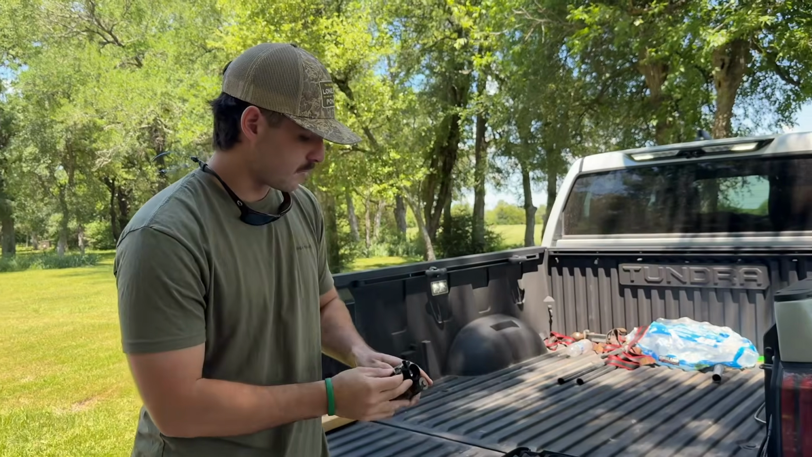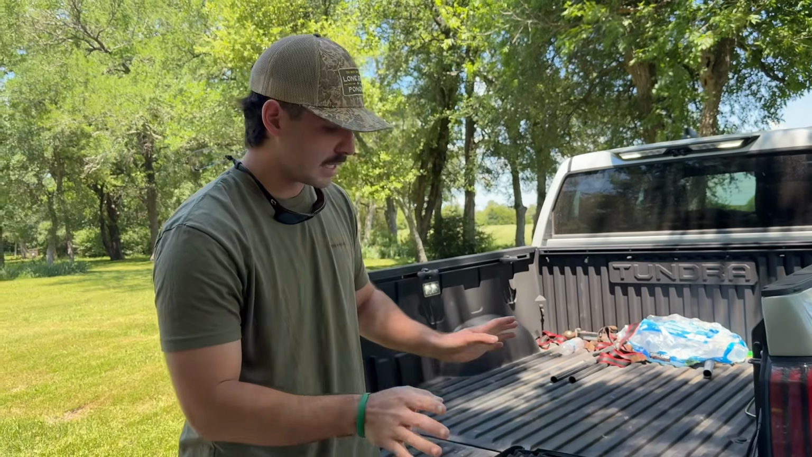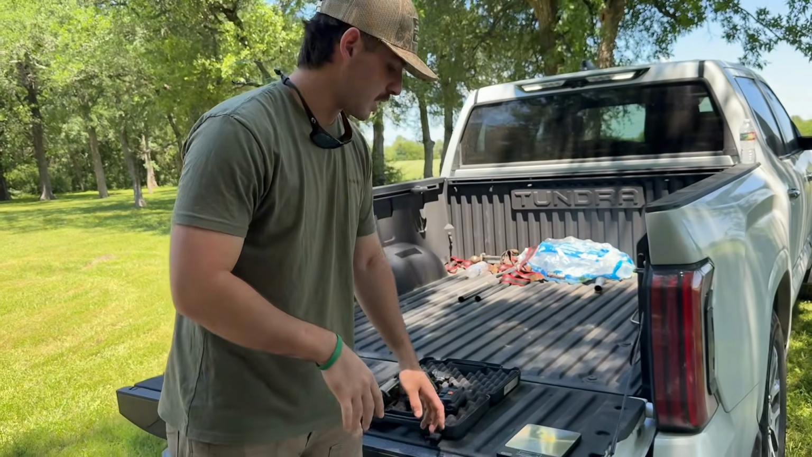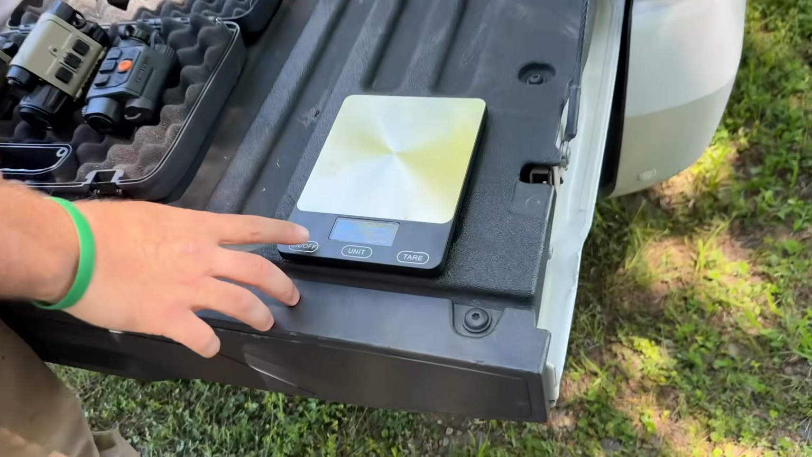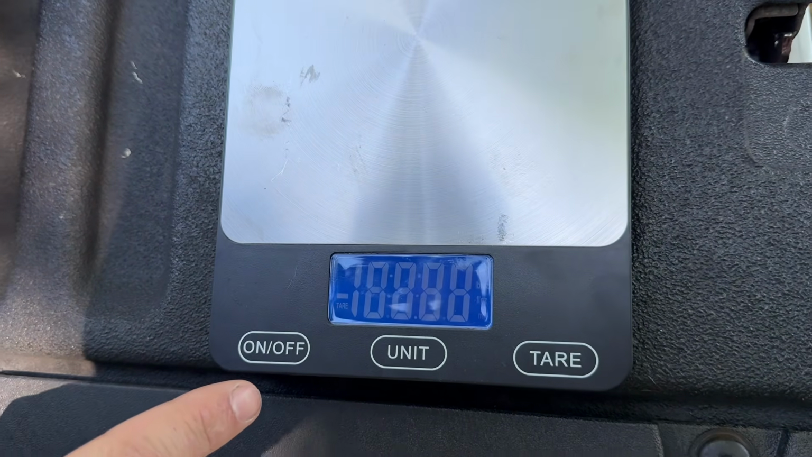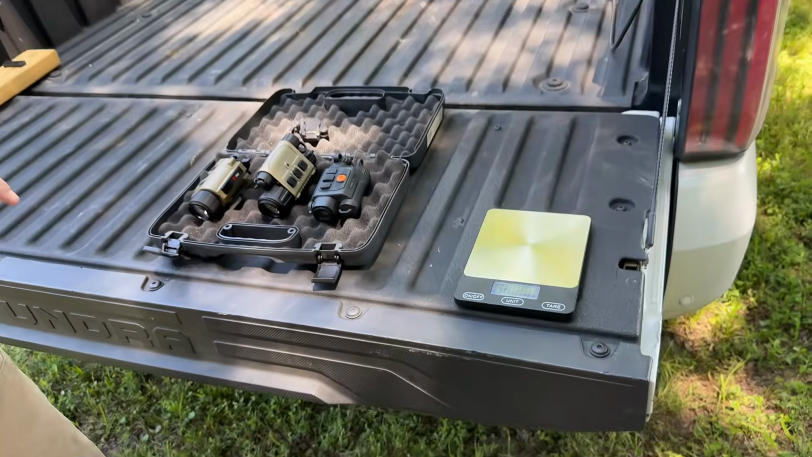Now I will take off the little clip-on unit for the Iray, so it is completely even with every unit. Wheels, I have Wheels behind the camera. Wheels, if you want to zoom in. So I'm going to power the little scale on, if it'll turn on. Okay. And then I'm going to zero it out. It's already zeroed out, but I'm going to zero it out so you guys know exactly how much it's weighing.